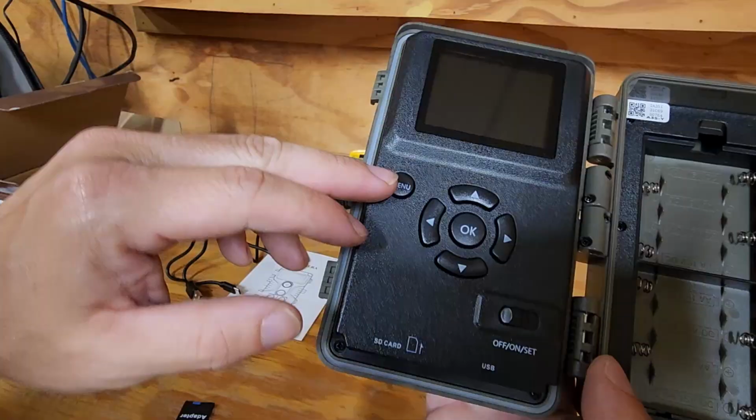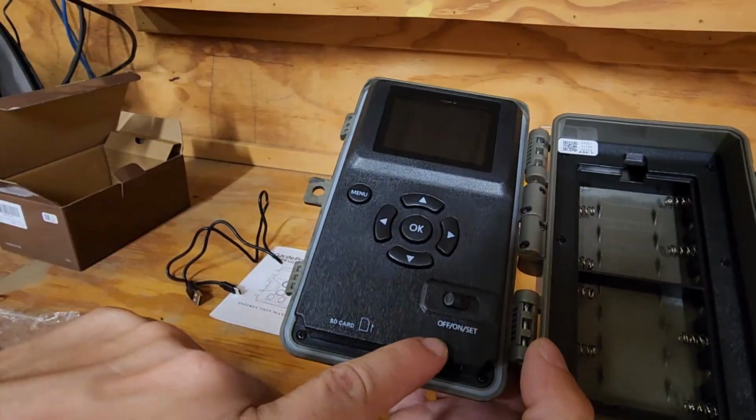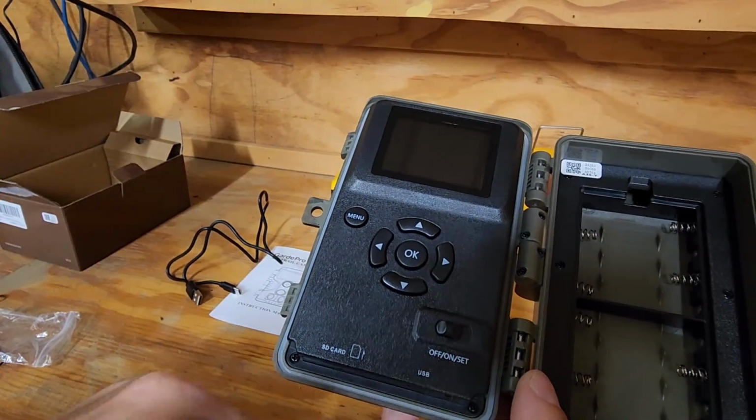Now, on this side, we have our menu. We have a screen, so when we are setting it up, we can see the menu and all the different settings. We have 3 different positions on the switch: off, on, and set. Obviously set for setting the settings, then off and on.